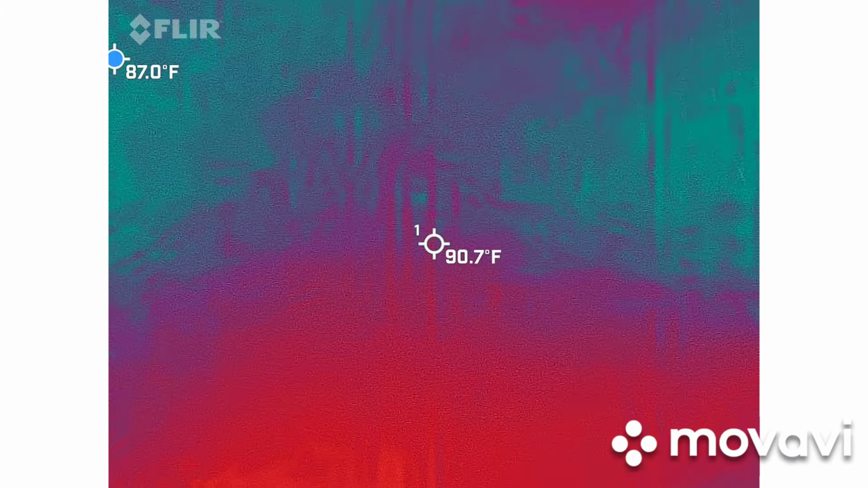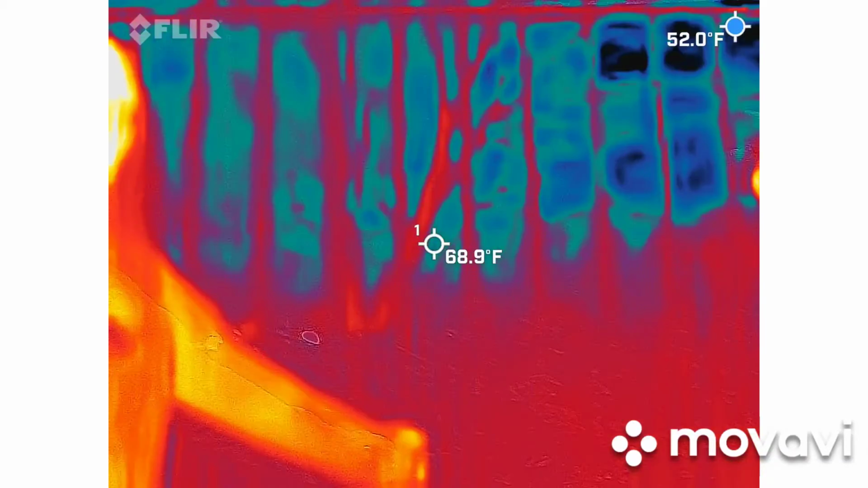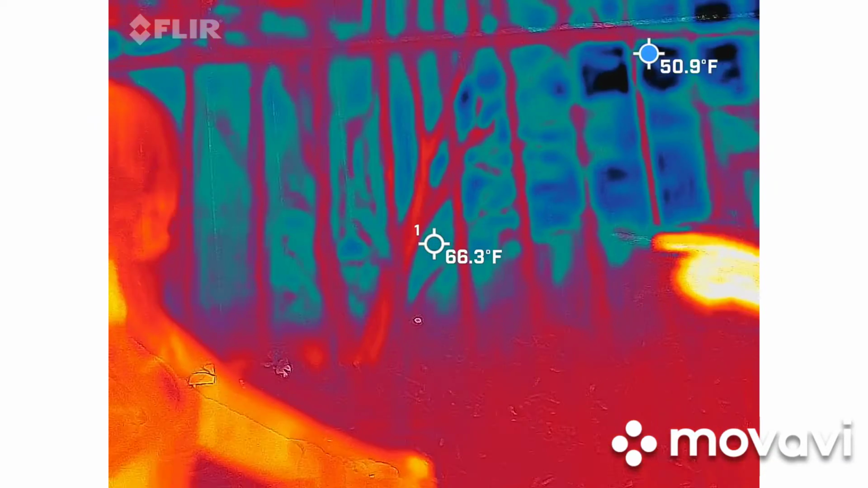There's a gate right in the middle of it, so when there was a loser to the duels, they would actually bring the dead guy, the loser, through this courtyard to drop him off at the cemetery.